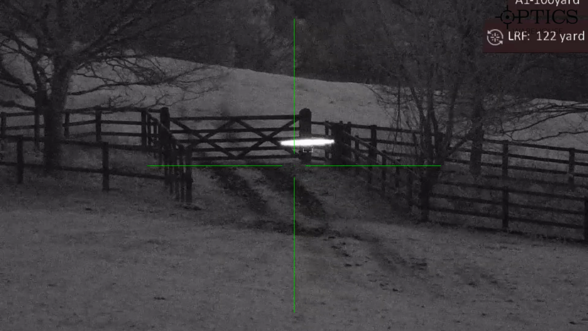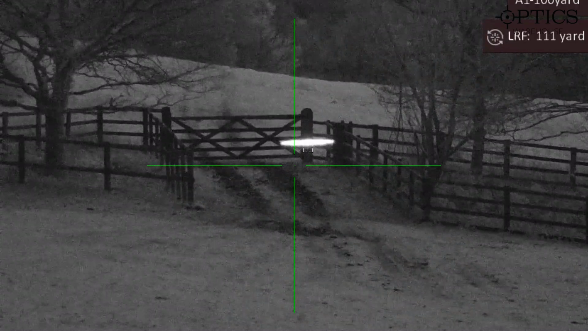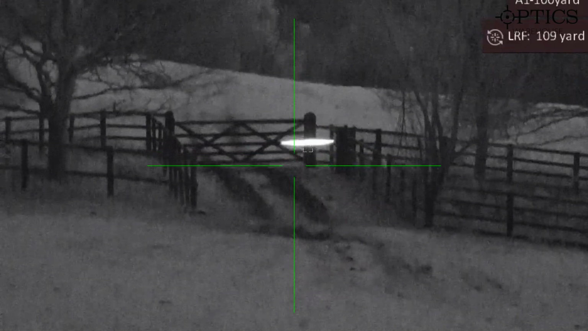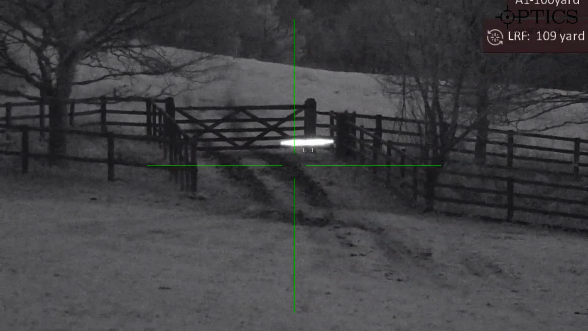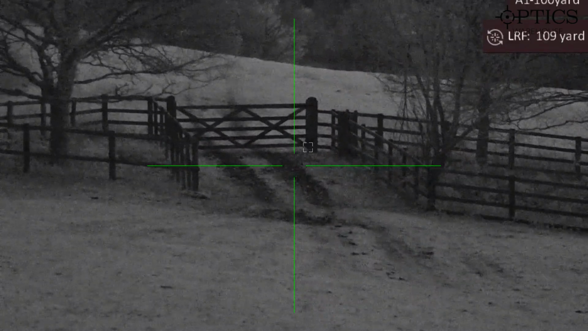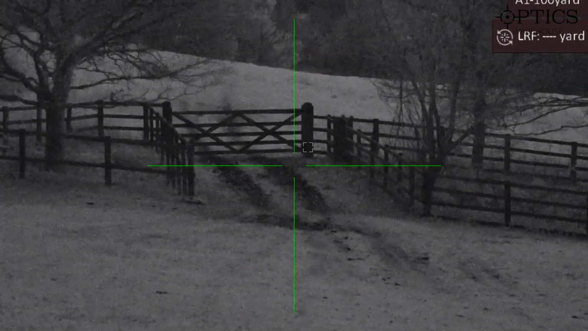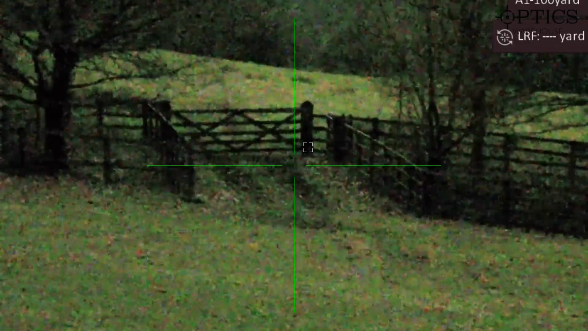So there you go, what I'm doing now is I've got it without the illuminator on. So this is just using the ambient light about, as you can see, highly crystal clear image just in black and white. So turn the LRF off there, but you can still quite clearly identify your animal there, no problem at all. This is at 100 yards, and there you go.